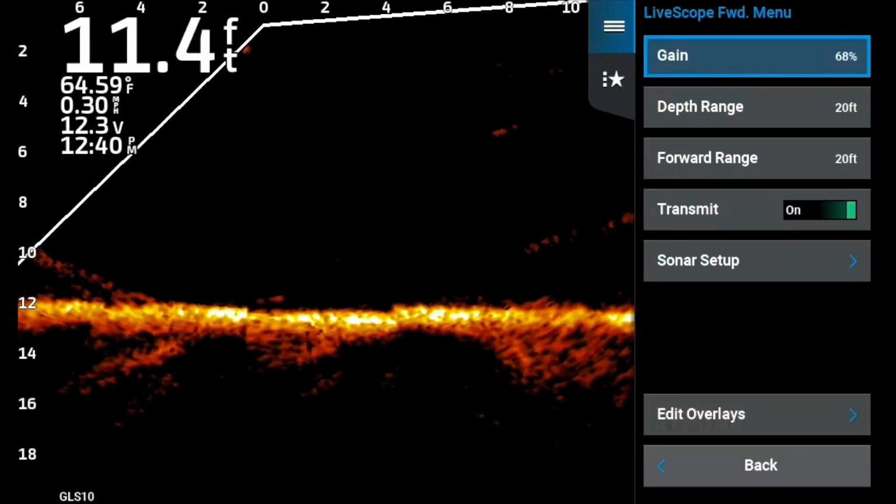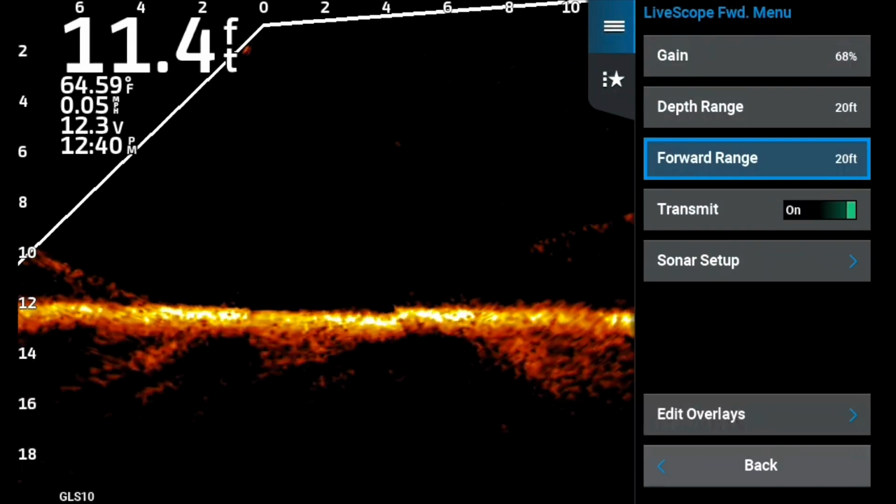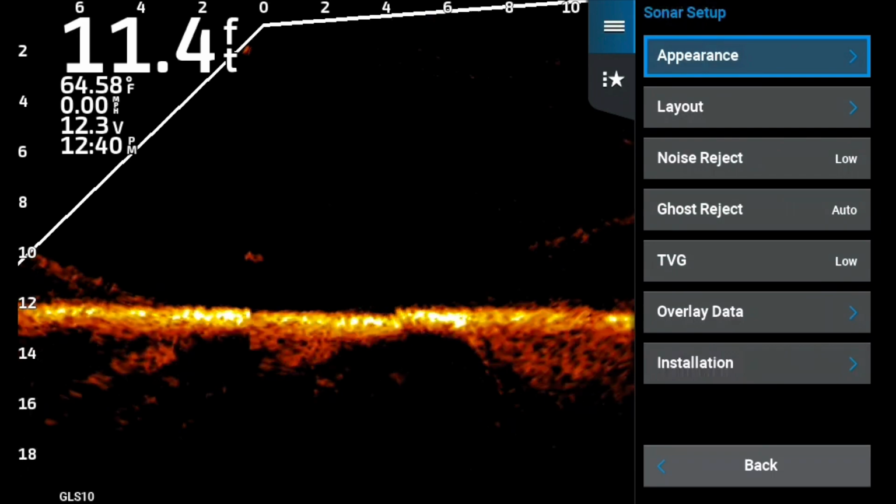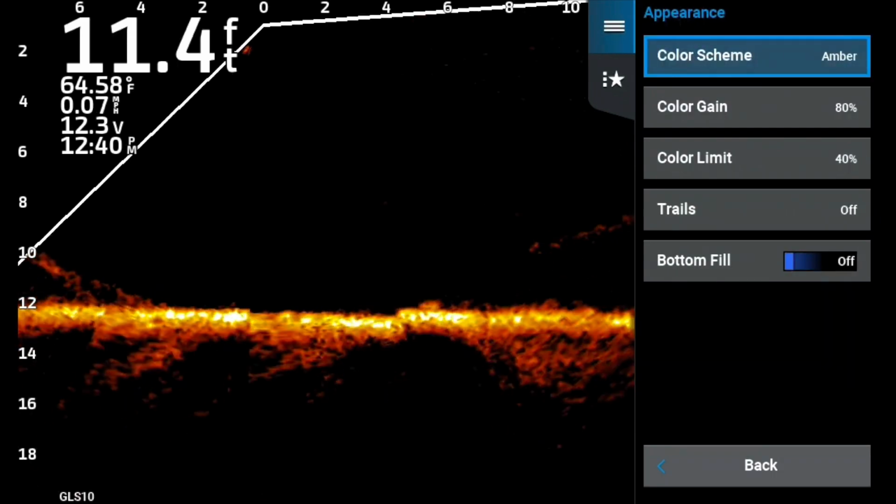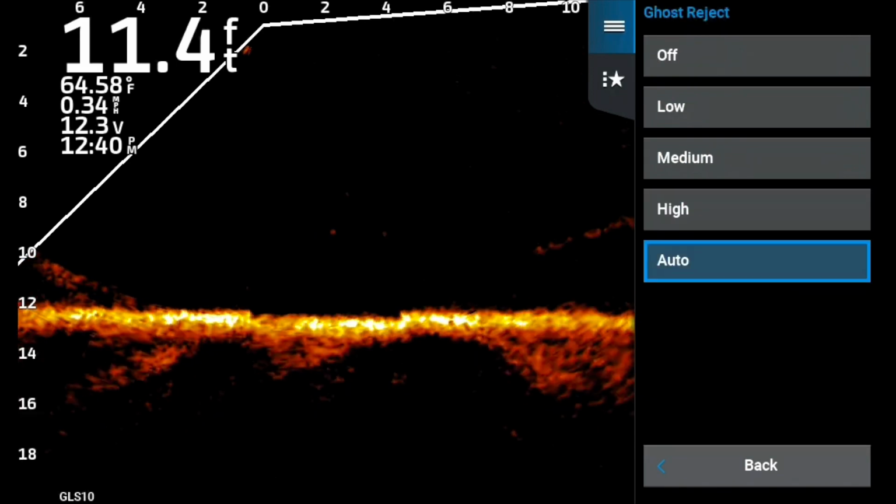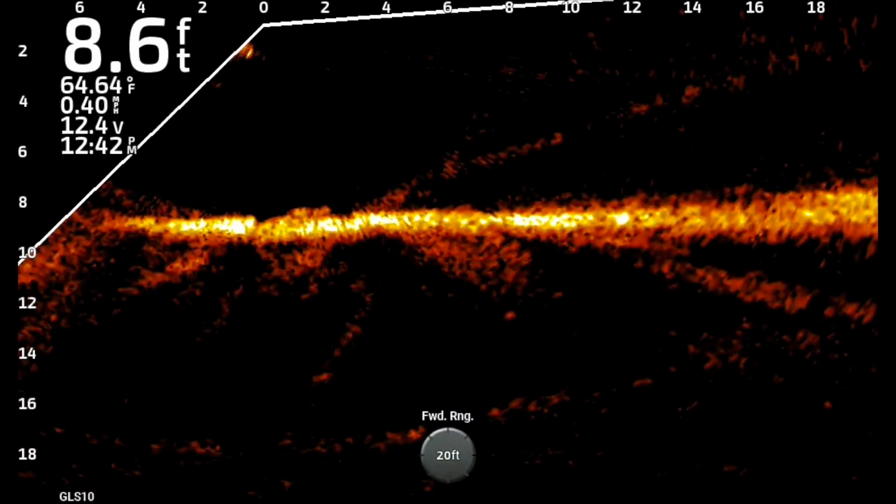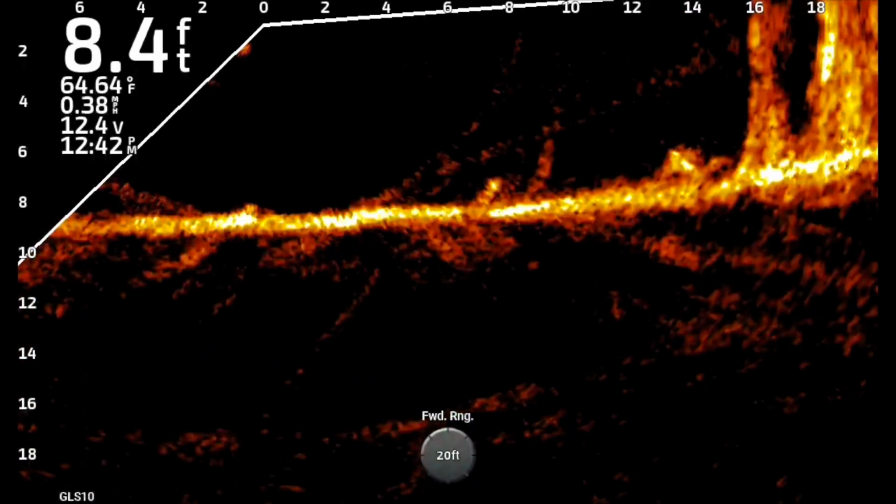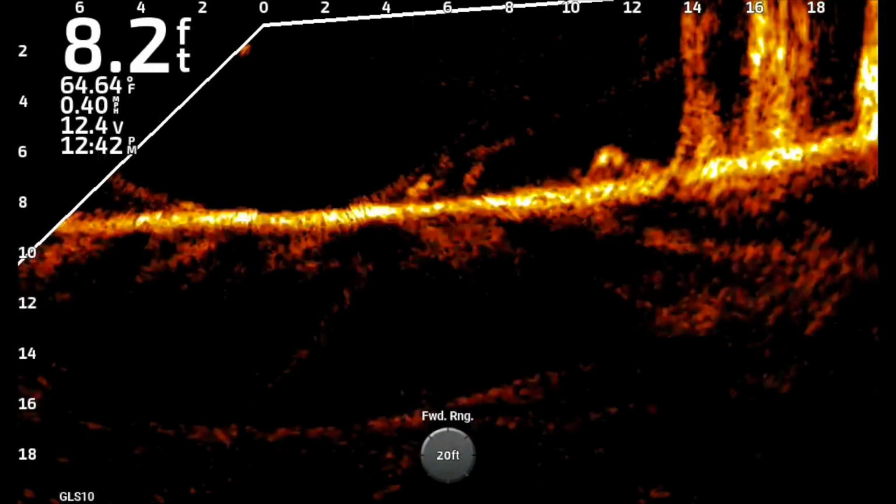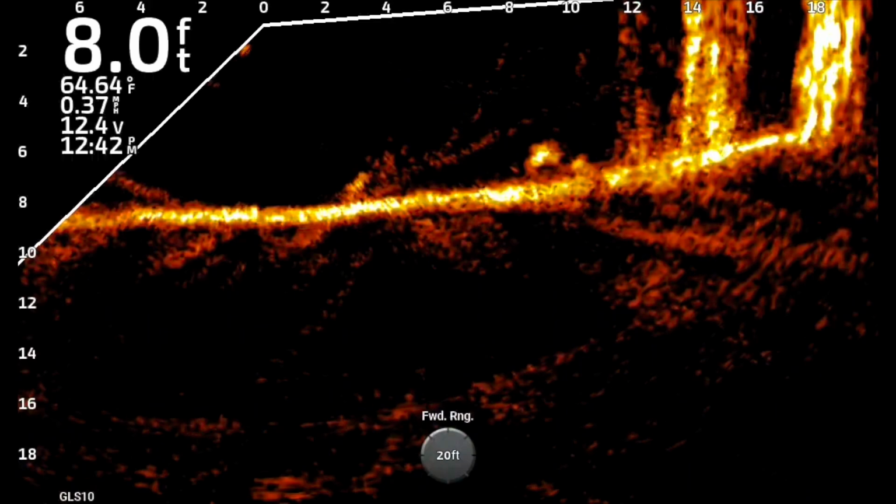Gain 68, forward range on 20. I'm gonna change my depth range in a few moments, but I want to do some other stuff first. Go to appearance. I think amber is the best for this. You're in shade, you're in close, so amber is the best color. Noise reject low, ghost reject off, TVG low. Yes, there are no 20 foot, so you're not worried about the difference in size of fish, but it just takes away that fuzz in the upper corner.